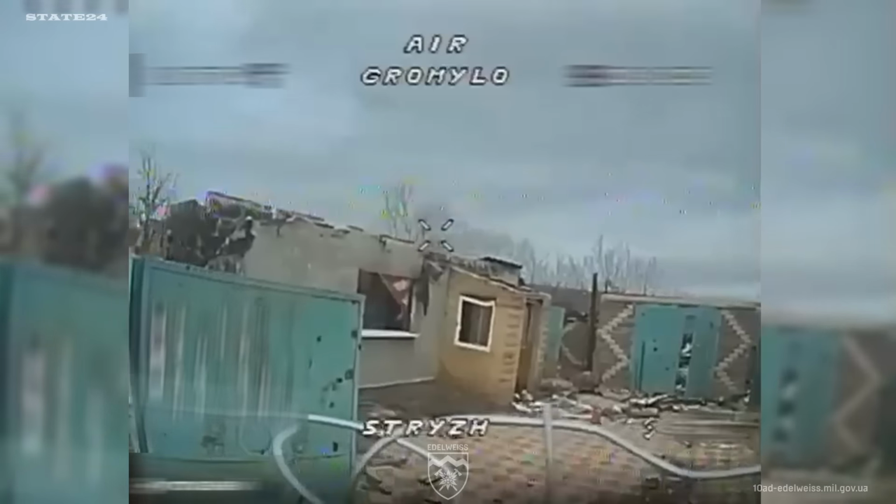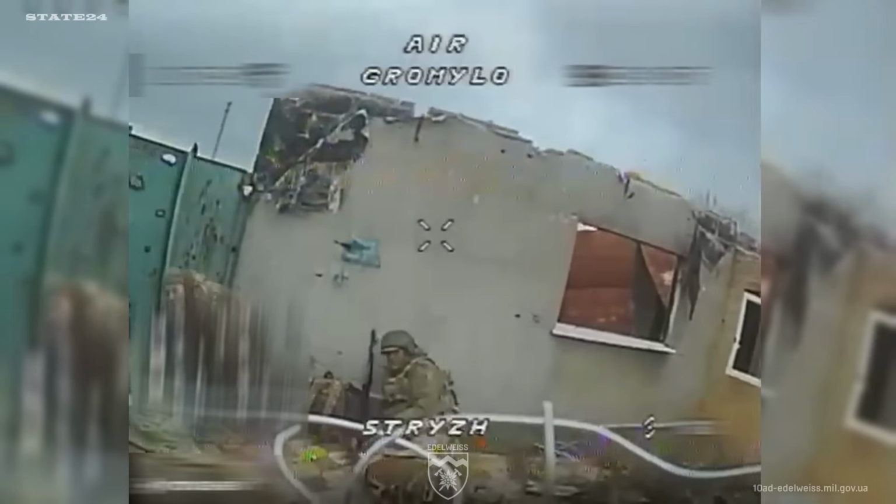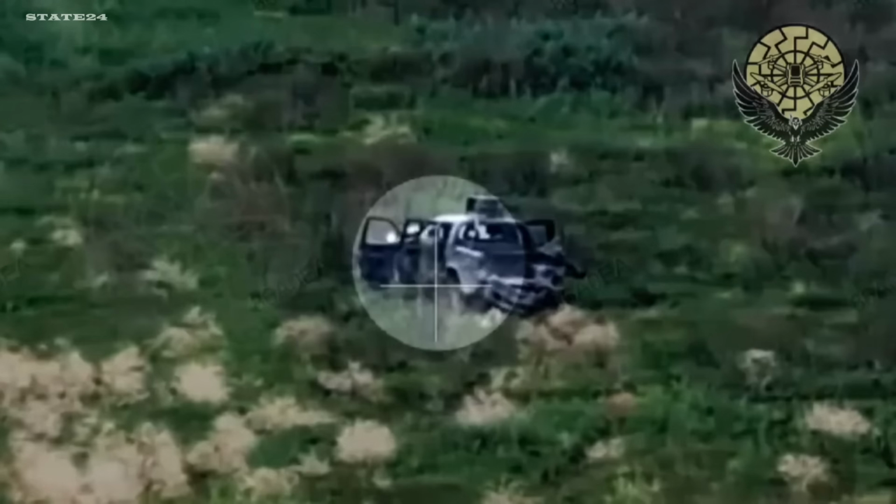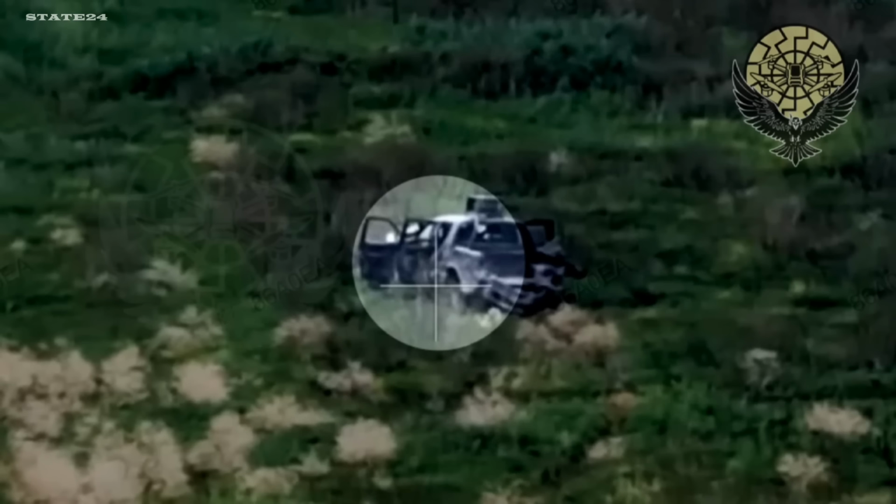An FPV drone turns a corner and finds 2 Russian soldiers. No warning, no time to react. It was over before they understood what happened. A Russian soldier climbs inside a wrecked vehicle, looking for cover. It wasn't. The drone had already locked on. The wreck became his last mistake.